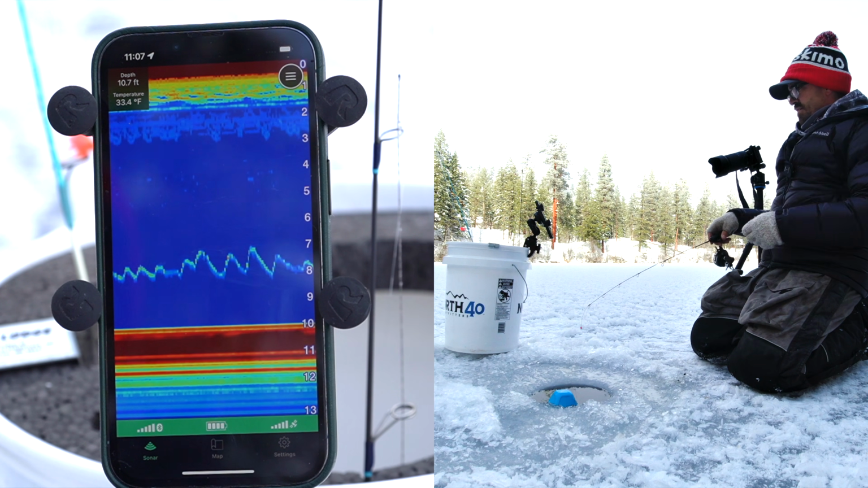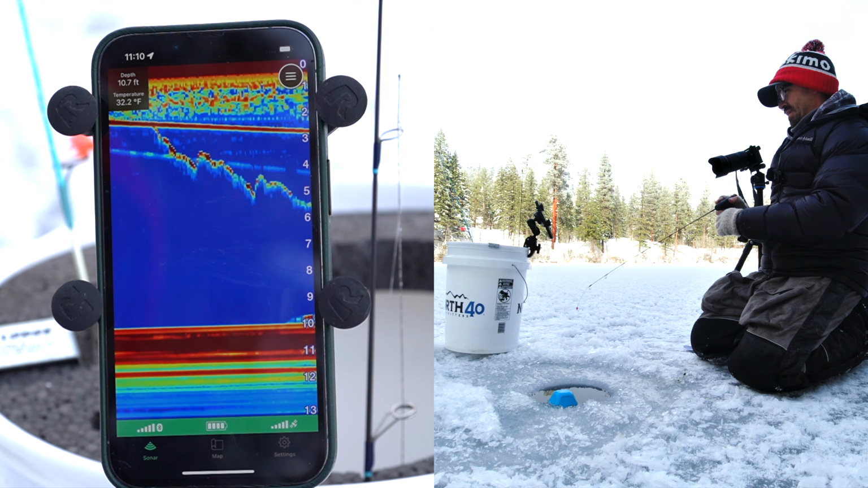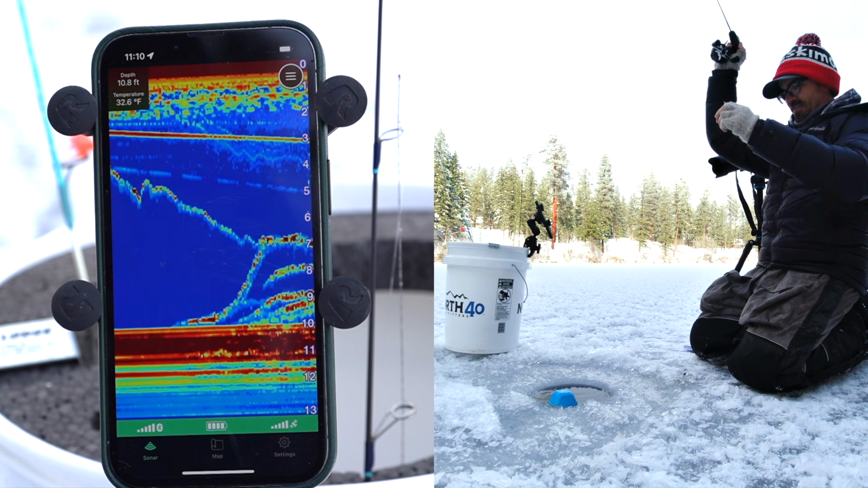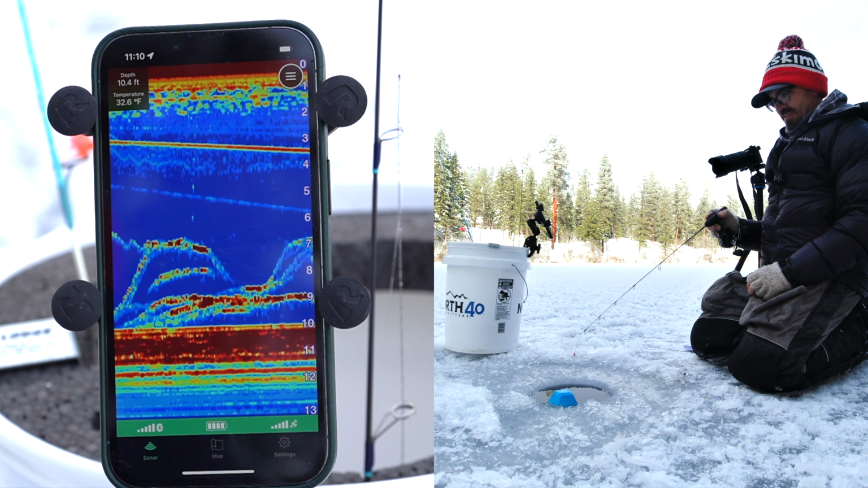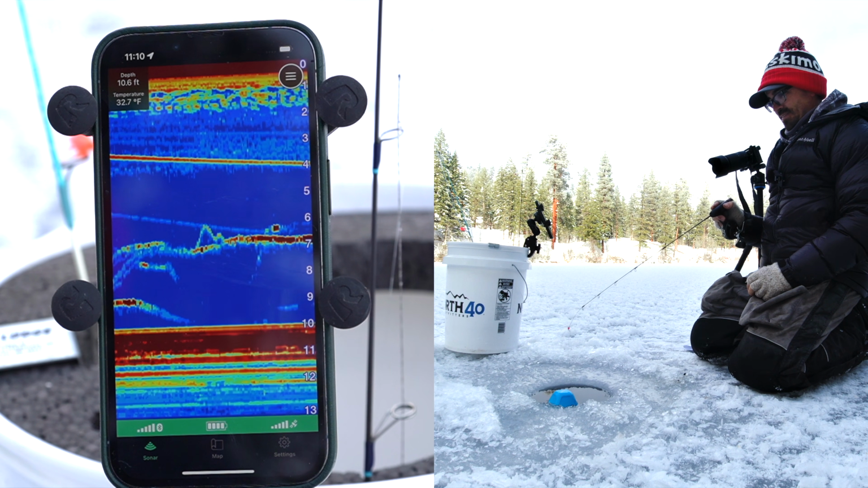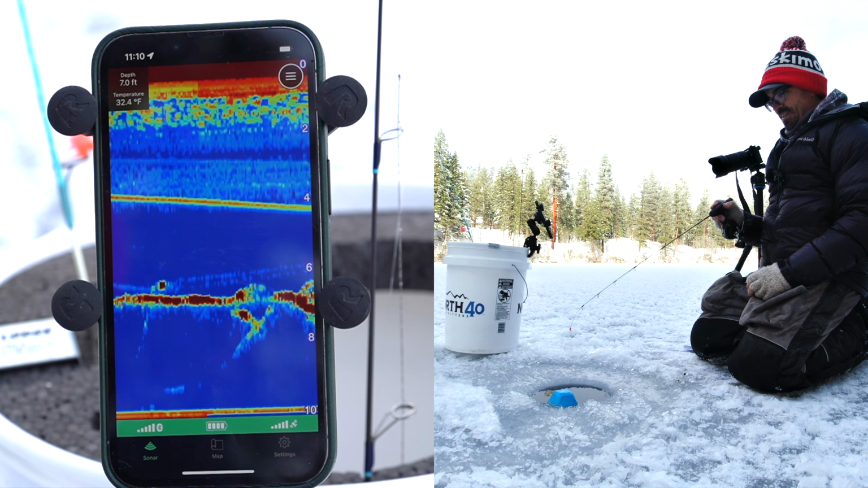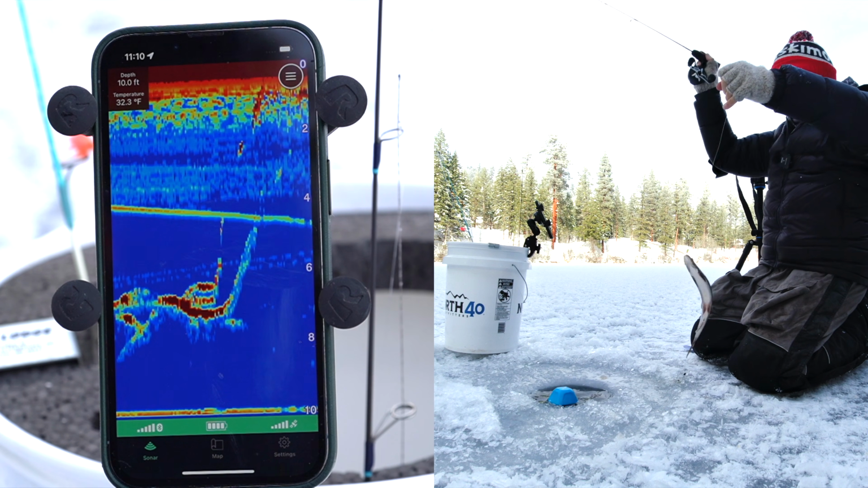Okay, so let's see if we can get another fish on here. Oh, there's a fish down the bottom. He's coming up. He's coming up. Coming up. Coming up. Oh, I missed him. Oh, there's a couple fish. Look at that. Come on. Still looking at it. There he is. Got him. Nice. Another cutthroat.